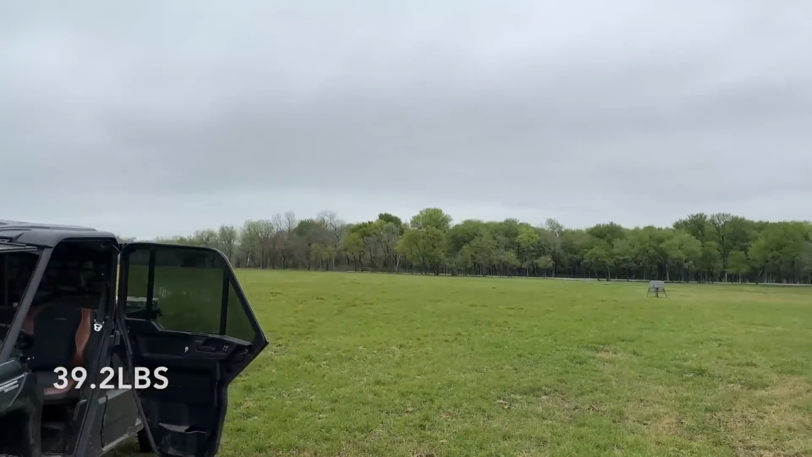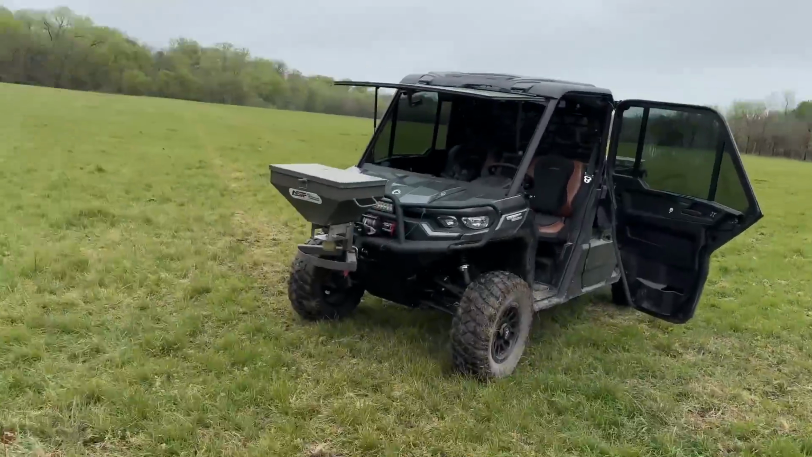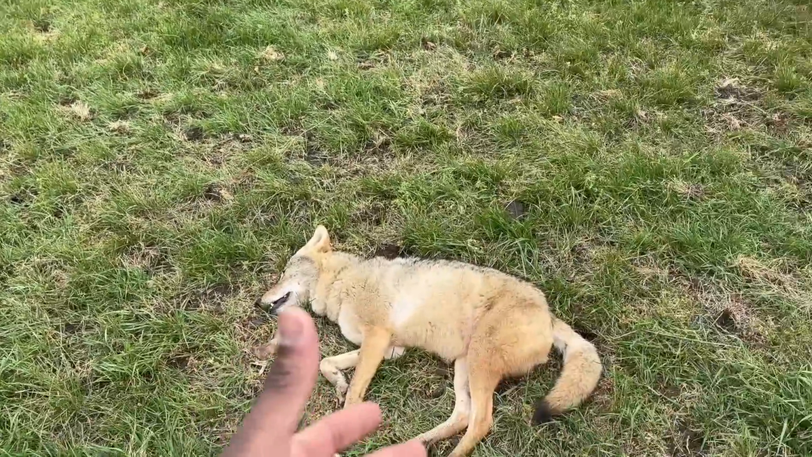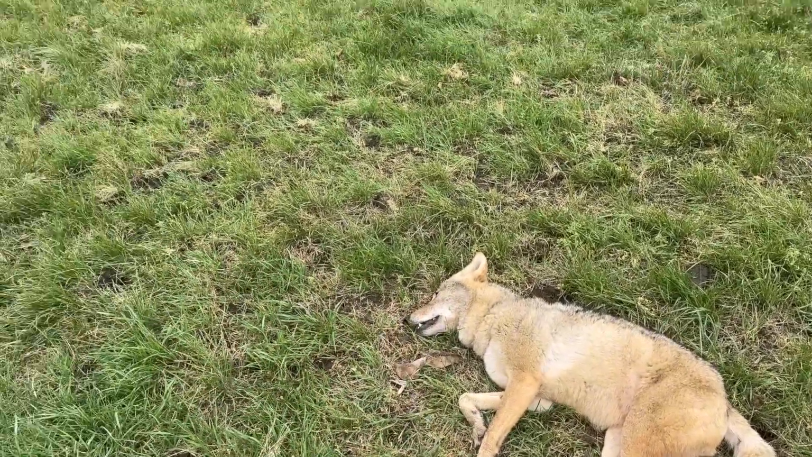So I come down in this road, like I said, and I spotted him standing out here, and his buddy runs off. And you'll see the footage with the RS75. He's just laying here messing around. I couldn't tell what this dog was doing.